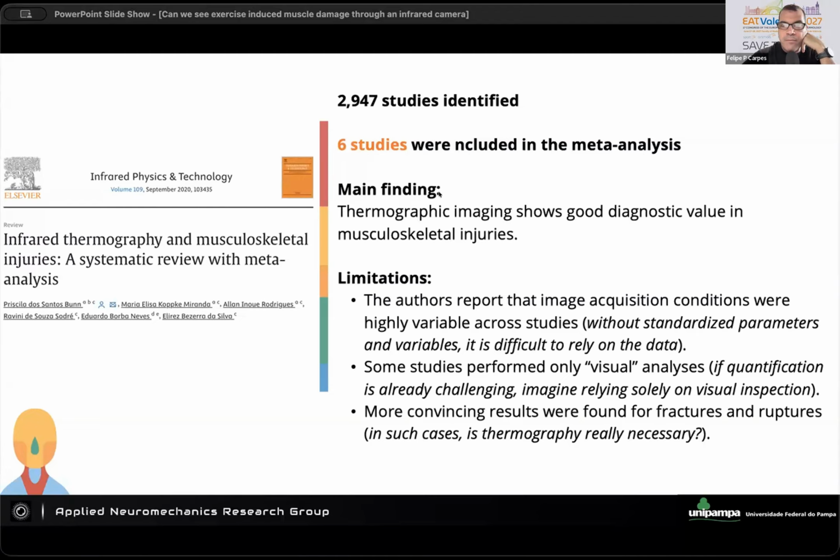So in my mind, we have a very clear perspective that we need to improve the quality of the studies that are being developed, and we need to do research to find a way to have more standardized parameters that will allow us to compare the studies. We have to be more strict with the outcomes, not only visual analysis, because the authors reported many papers that just discuss based on visual analysis of the images, right?